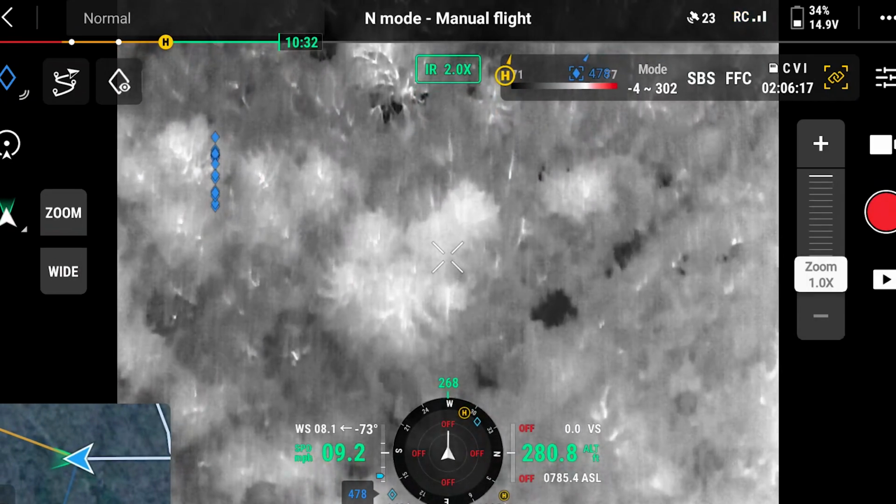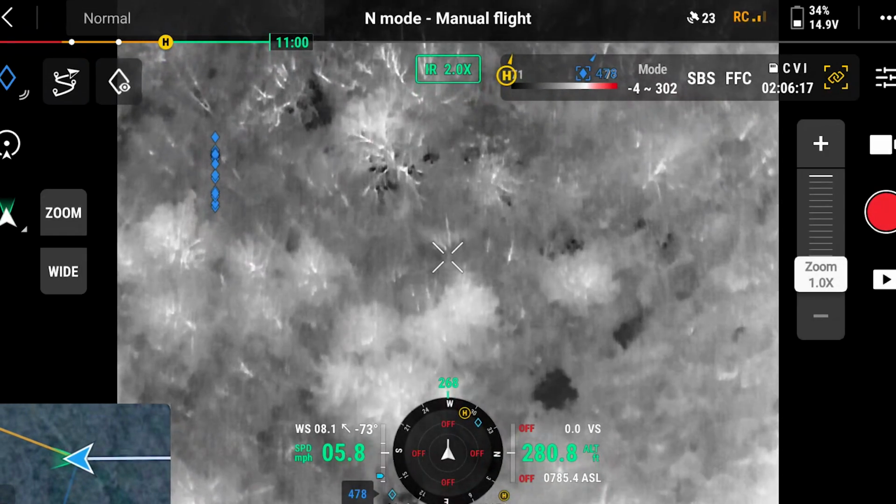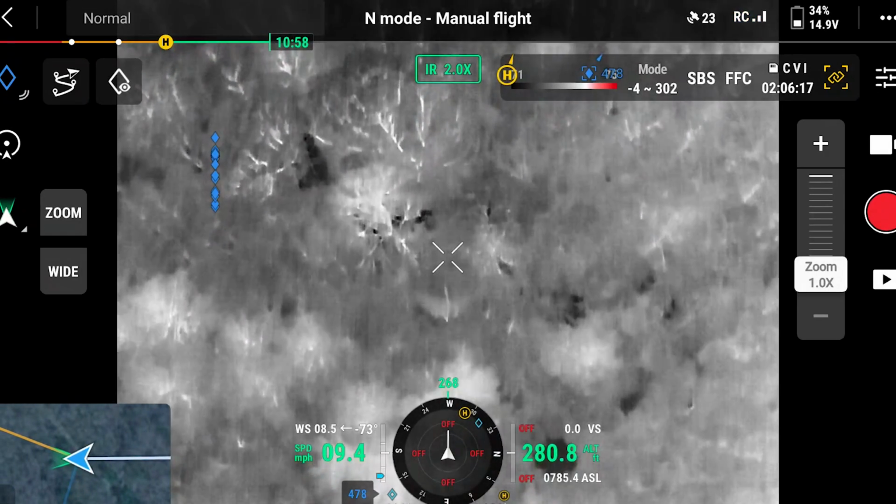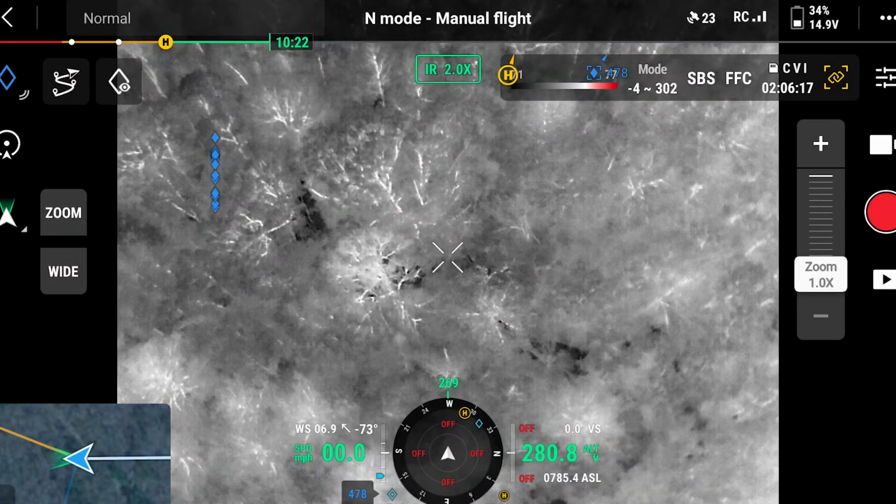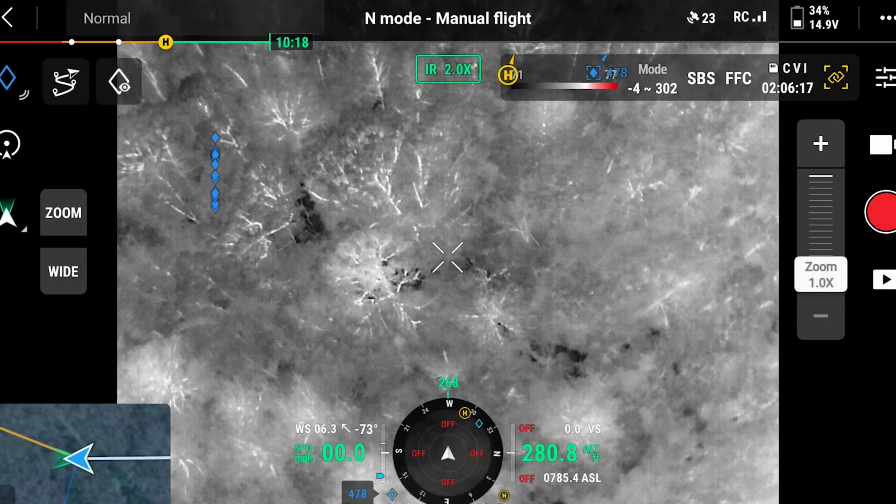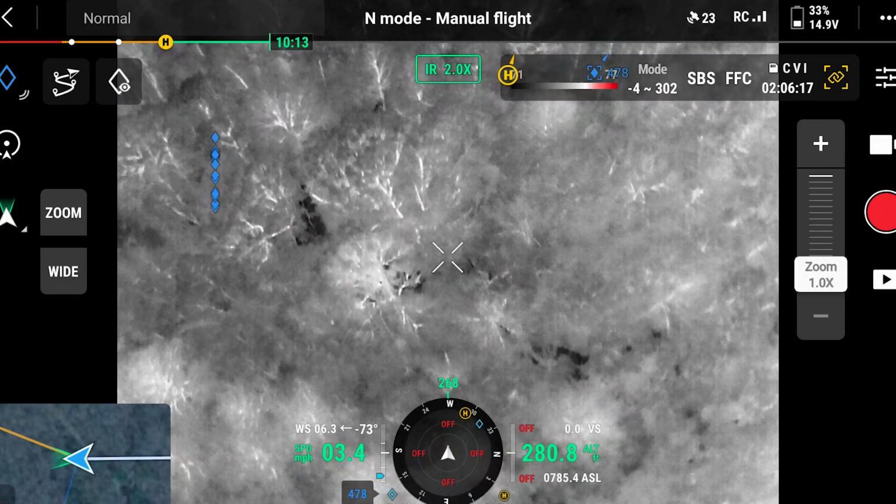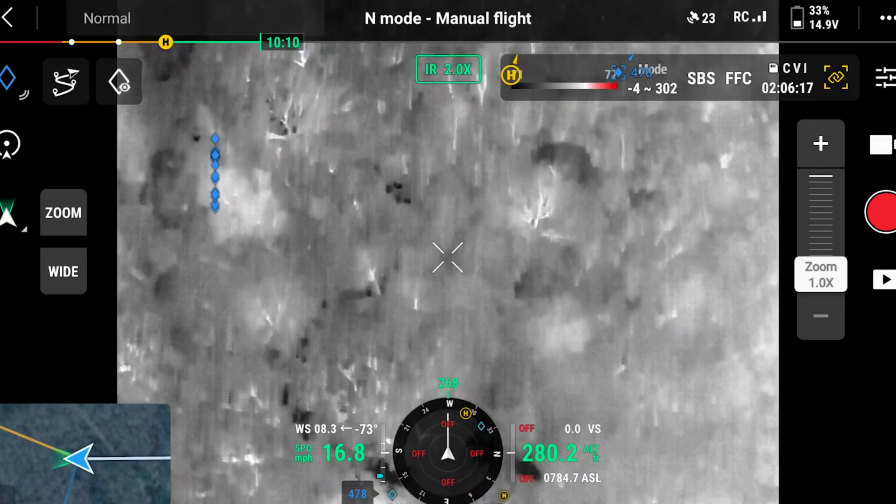It doesn't even necessarily have to be close to the ground, but when you come back the other way you want significant overlap over your field of views. That way you're seeing under a tree from both angles, so you have the chance of seeing through a gap to the ground a little better.